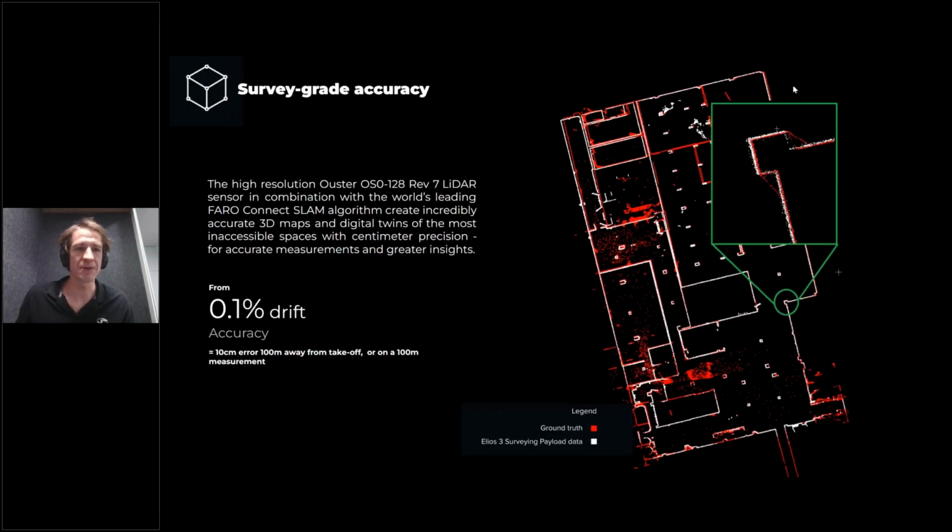In terms of accuracy, 0.1% drift, and drift is a metric we use a lot to describe the accuracy, means that after 100 meters of travel from your takeoff location, let's say where you have a very solid georeferencing or reference, then you get a 10-centimeter error.